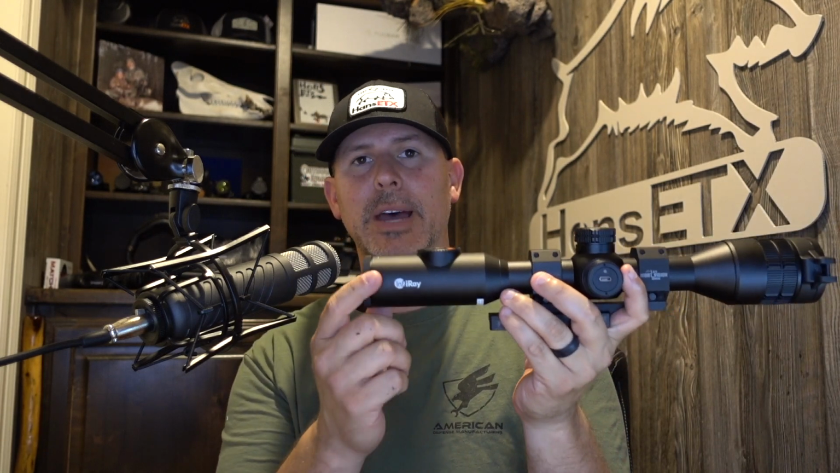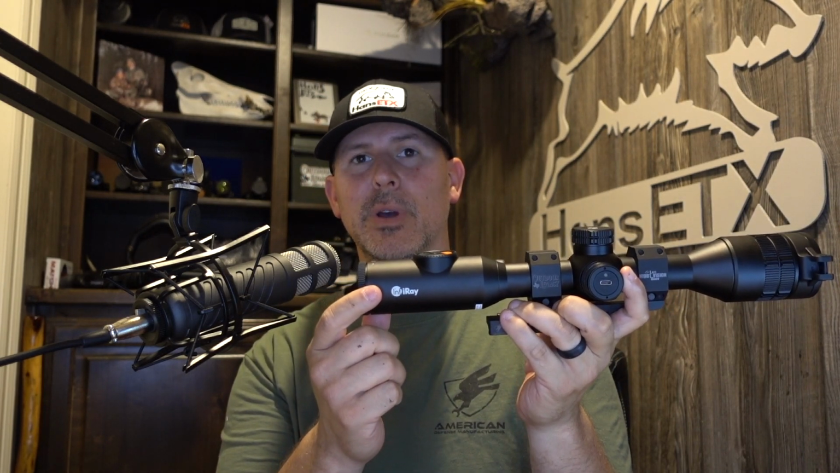The last thing we're going to talk about, and the things that you need to know before you buy this scope, the eyepiece. If you have never used a thermal scope, you've only used a daytime scope, this will not affect you at all. But the eyepiece on this optic is basically just like the eyepiece of a daytime optic, meaning your eye relief and your eye needs to be positioned behind that scope perfectly to see the image.